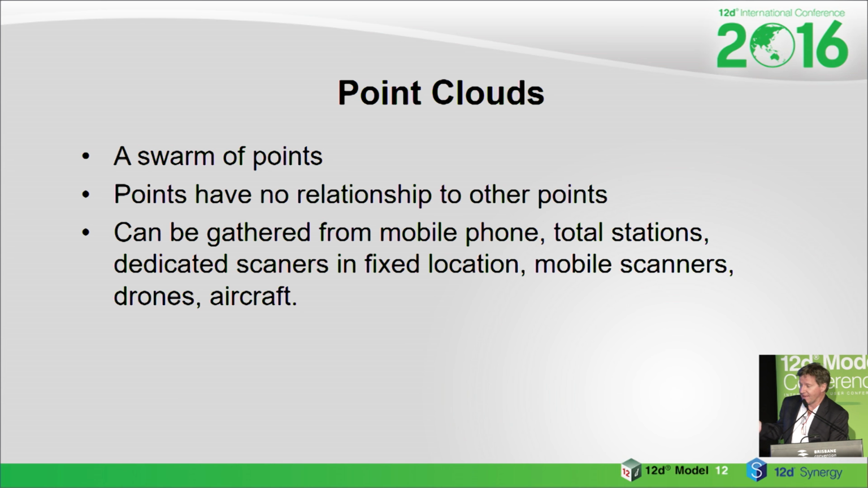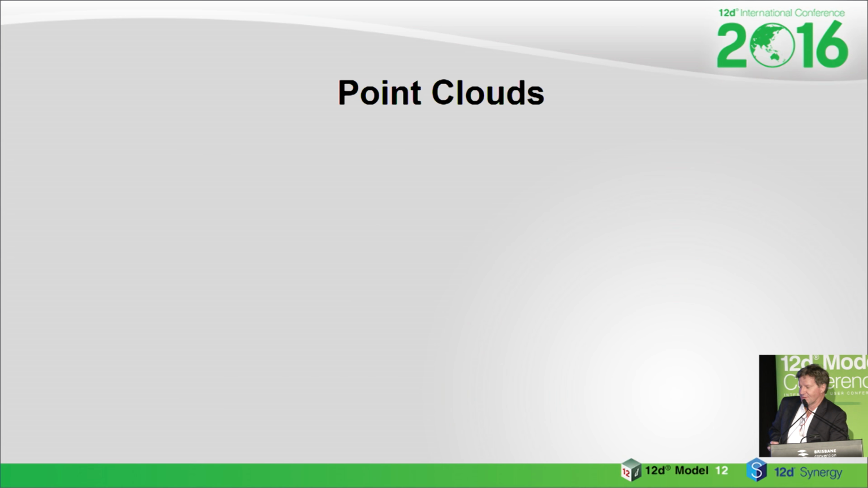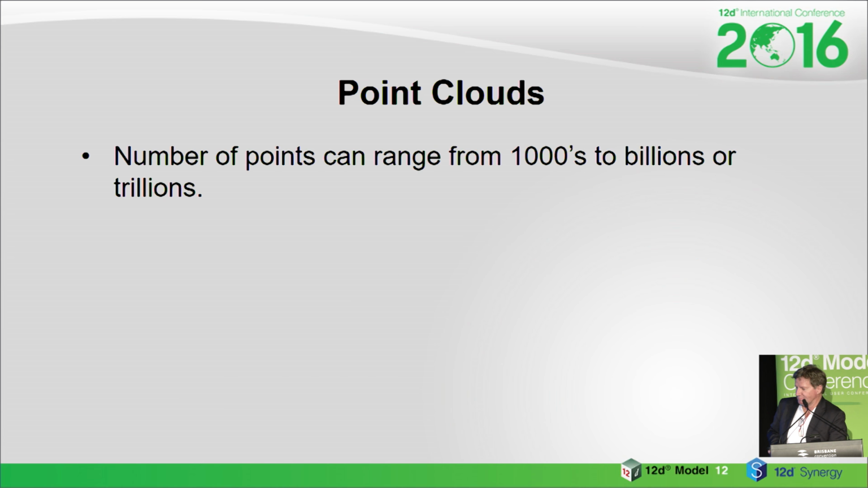Unfortunately, point clouds can now be gathered by all of these current forms. In case you don't know, with Android, now with a phone, we can walk around Blake's head there and scan his head just off a phone. Total stations, dedicated scanners, fixed locations, mobile scanners, drones and aircraft. So the technology for gathering this data is very broad, which makes it so you can't ignore it. And they can go from a few thousand points to billions or trillions.